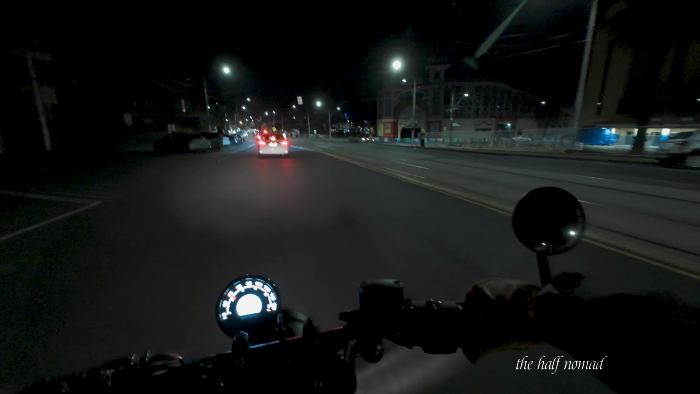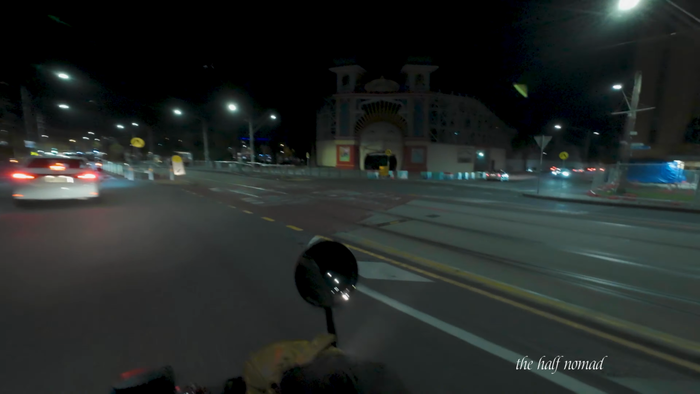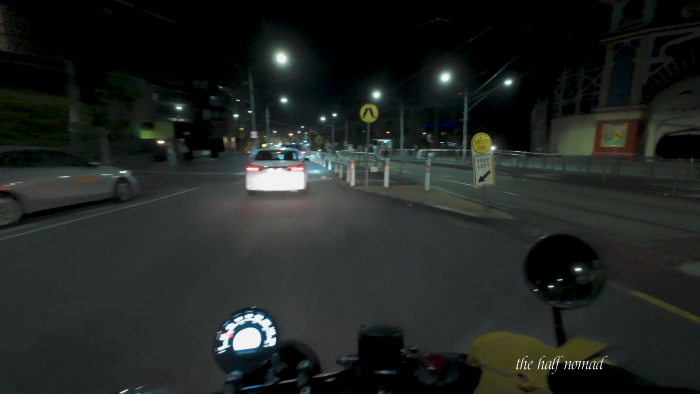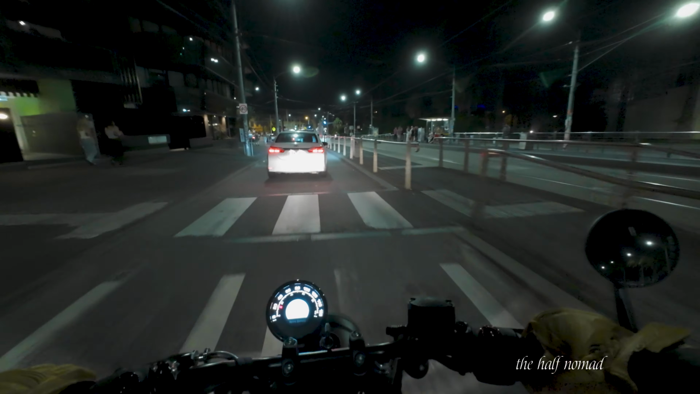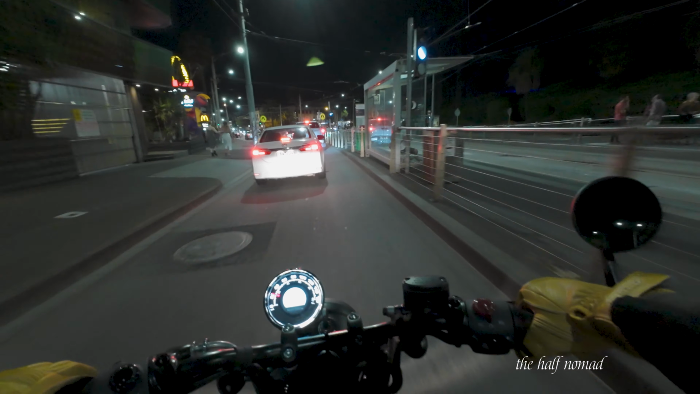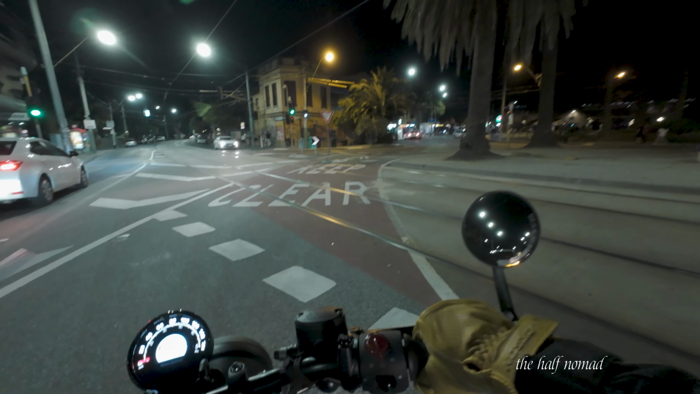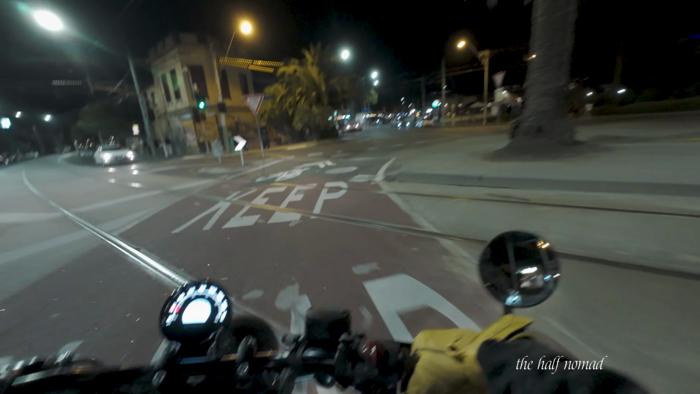end tonight's video there. This is Luna Park. It's an amusement park here in Melbourne. It's closed now. This is it. This is Acland Street coming up on my right, and I'm actually gonna go in there. Okay, let's go. So this is Acland Street,